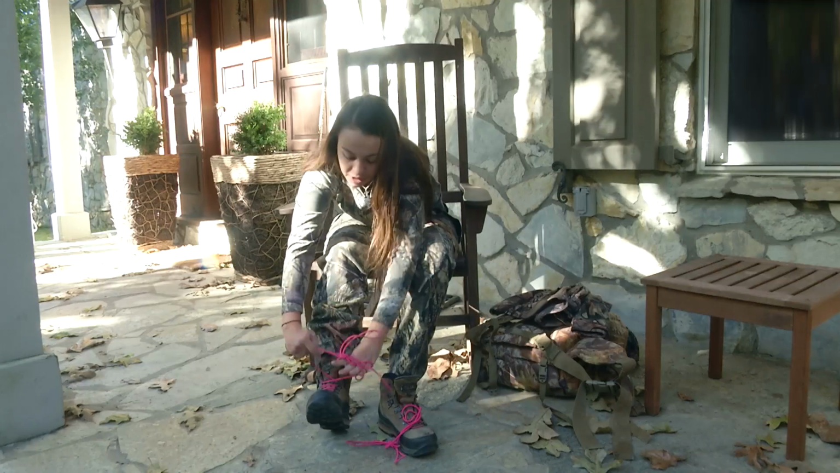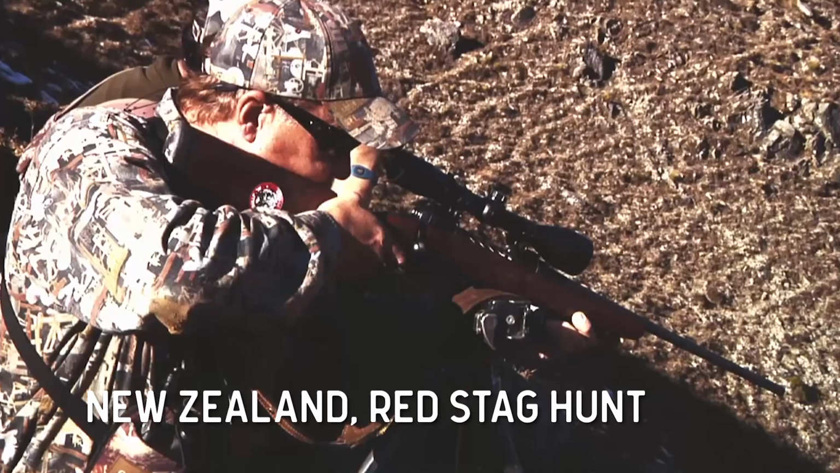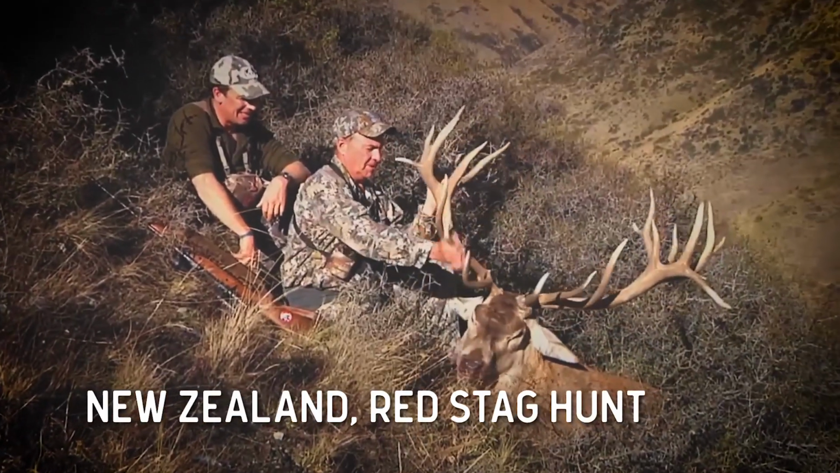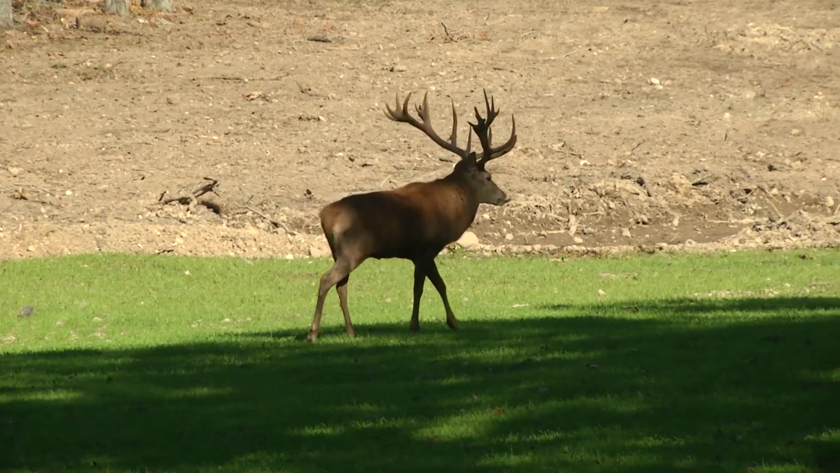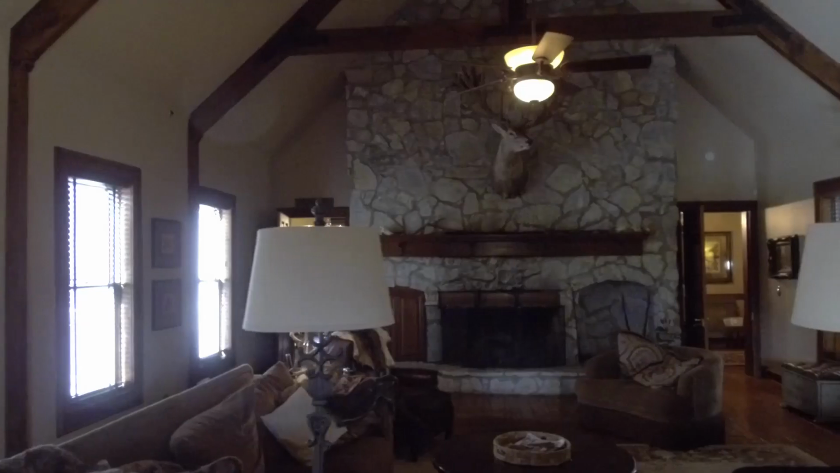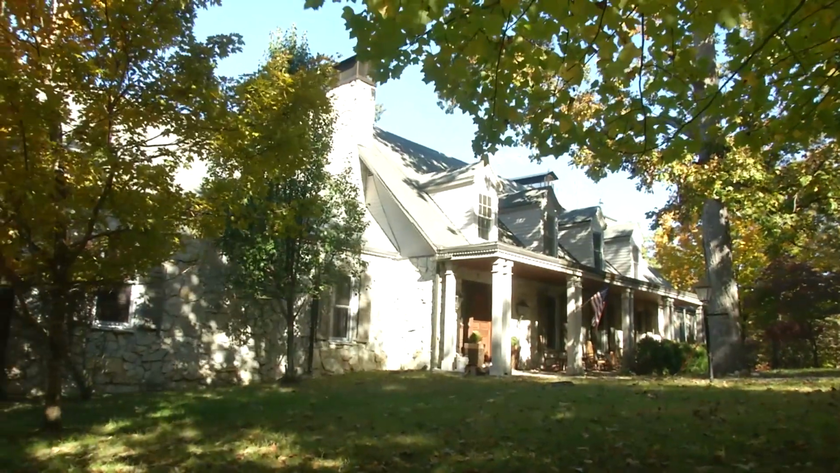This is a dream hunt for me. I've seen my dad hunt these beautiful critters his entire life, and it is my turn now. I am going after a red stag. And I don't think it could be any prettier. We're staying at a gorgeous place and the weather conditions are great. So let's go ahead and get this thing started.